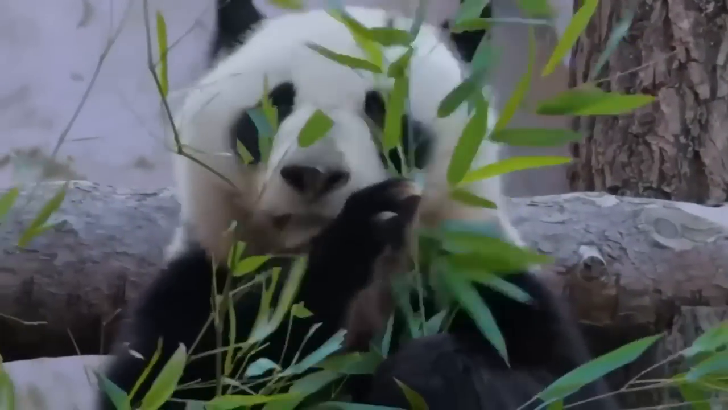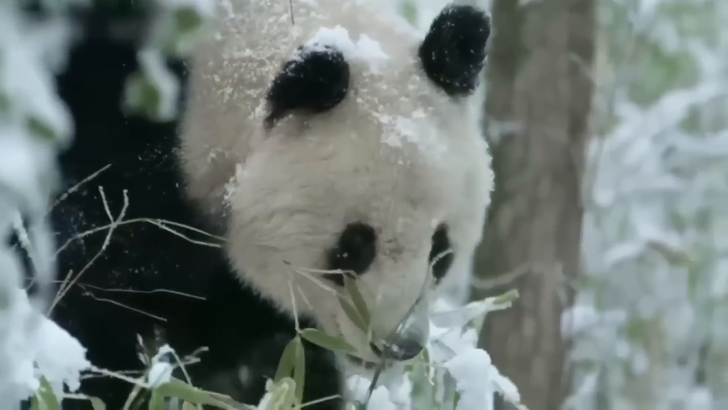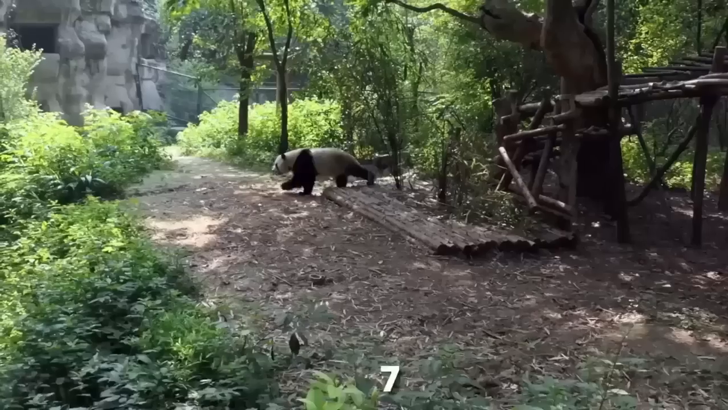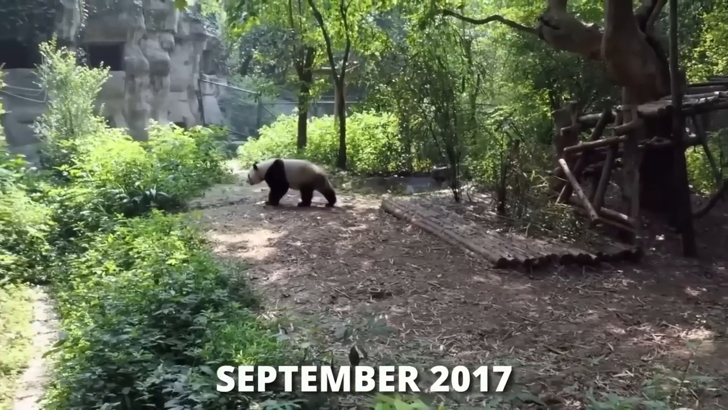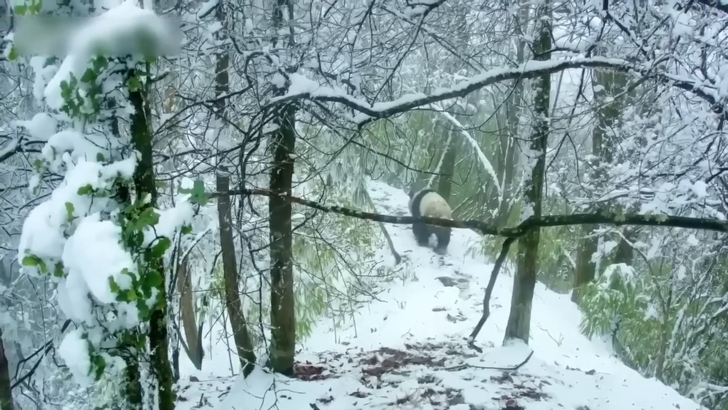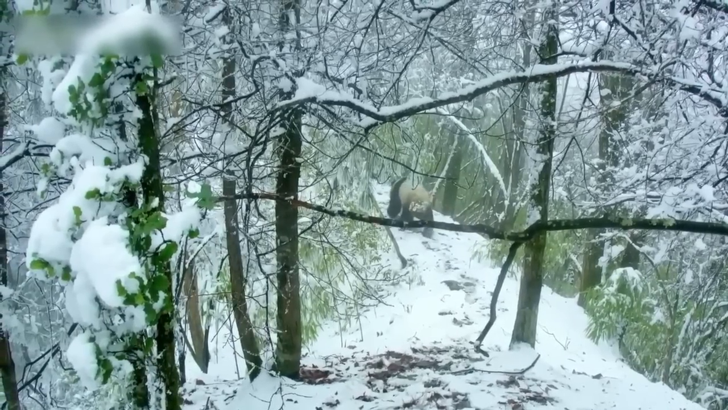Wondering why the pandas are mentioned here? Well, the wild panda numbers are finally rebounding after years of decline. In September 2017, the International Union for Conservation of Nature announced that pandas had been upgraded from endangered to vulnerable.